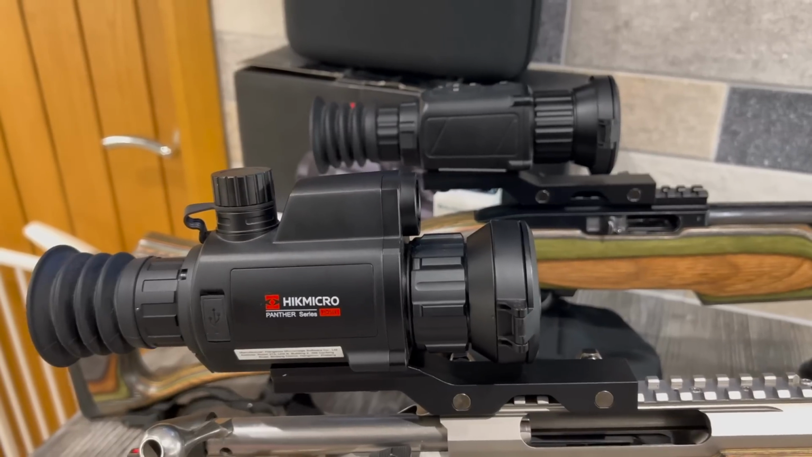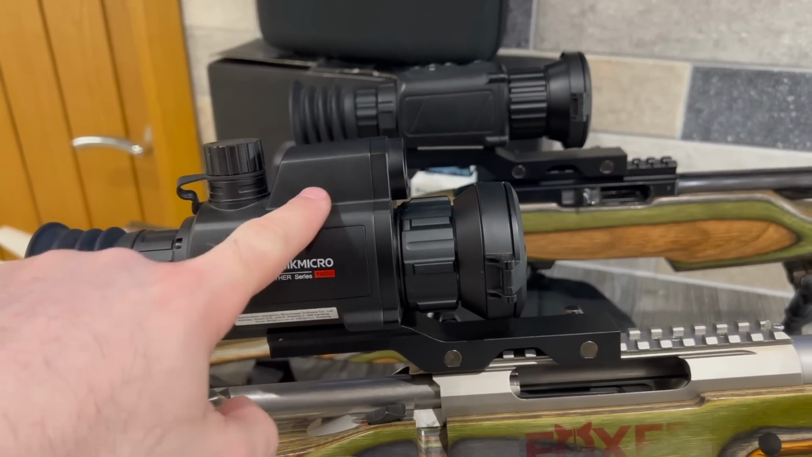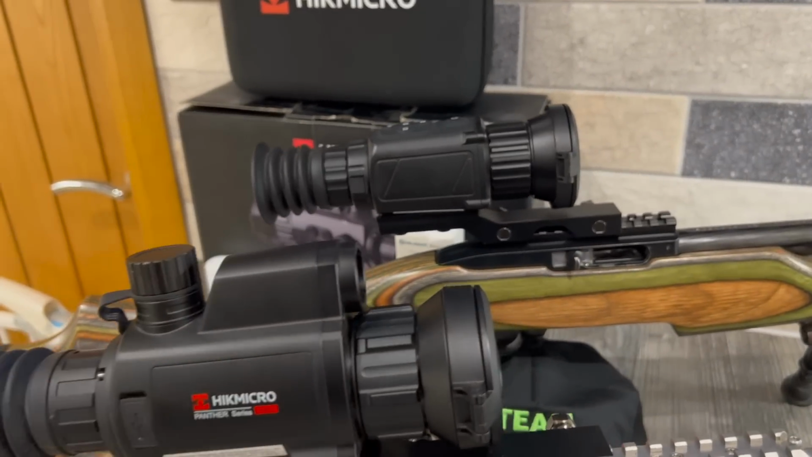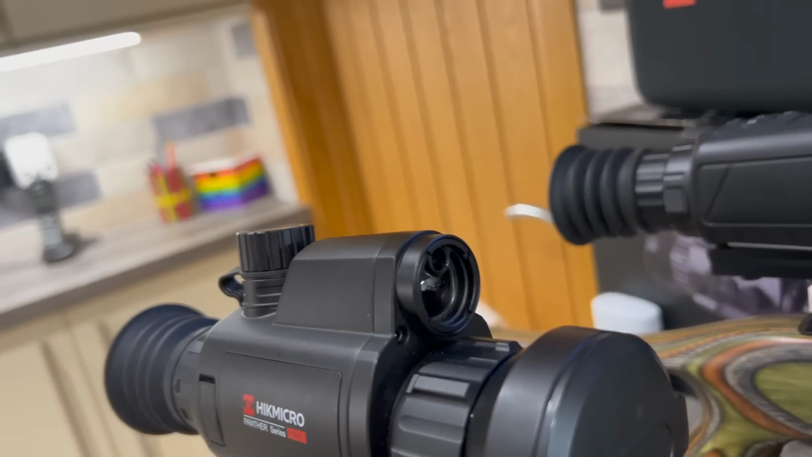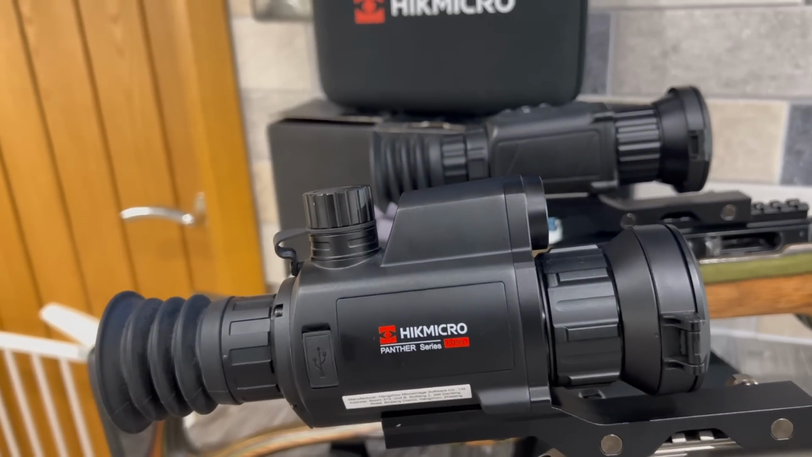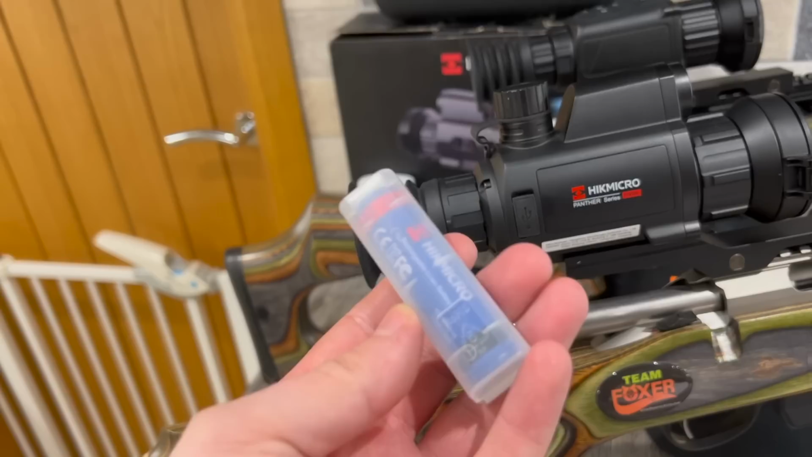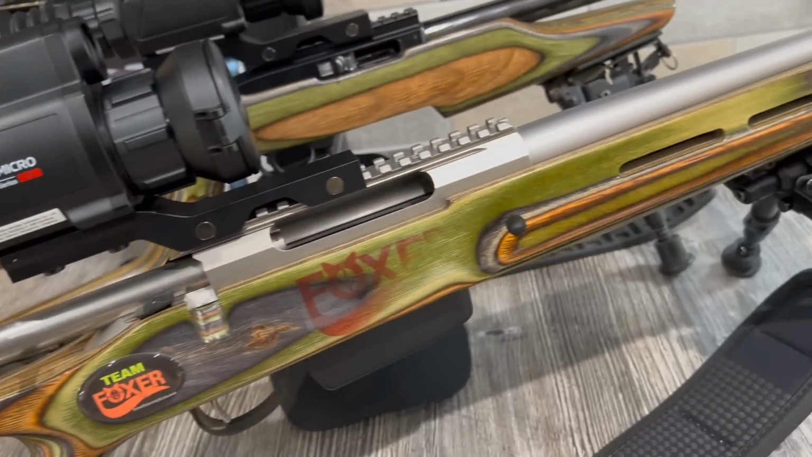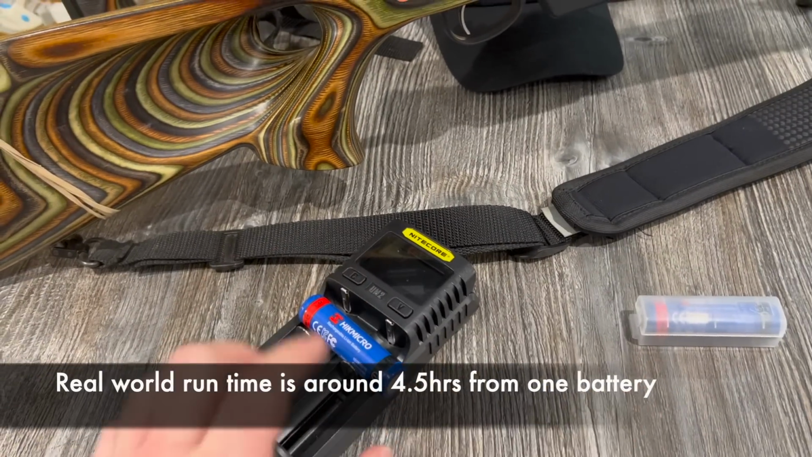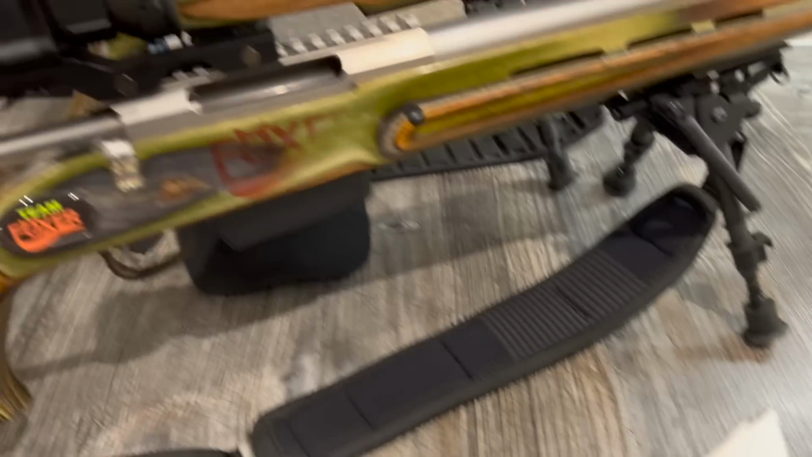You can see straight away that the Panther unit looks very similar to the Thunder. However, the most noticeable difference is the fact that the buttons have disappeared on top and been replaced with this. This is the actual laser rangefinder that you get with the PQ50. One of the other differences is that this one runs on 18650 batteries, so you actually get two of these with the unit, along with a pretty good Nitecore charger. So you get two batteries and the charger, as well as a couple of USB cables and the lens cloth.